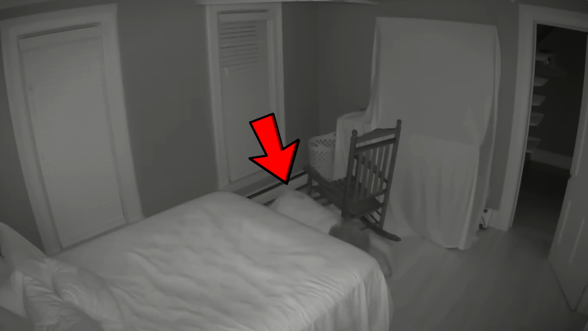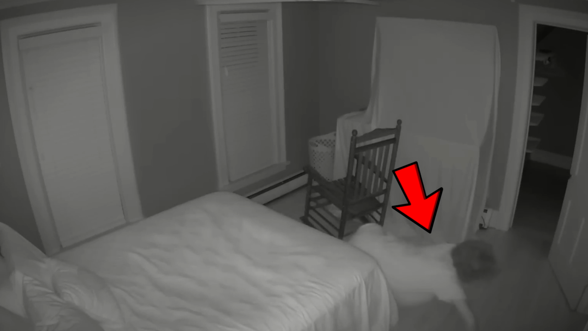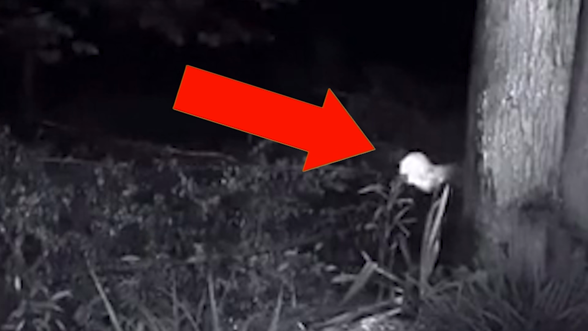Welcome, adventure lovers. Are you ready for a wild adventure? We've got some mind-blowing trail cam footage that will blow your mind. From ghostly glimpses to weird and wonderful creatures, we'll take you on a thrilling ride that will leave you wanting more.